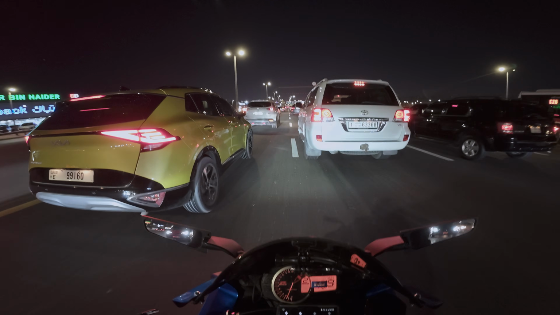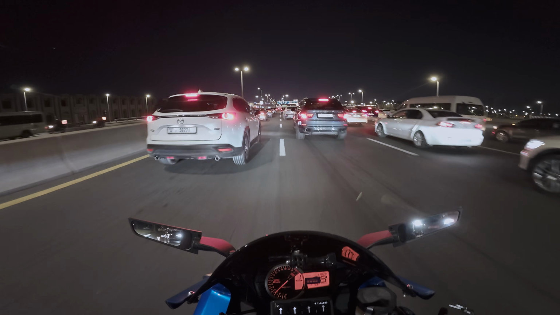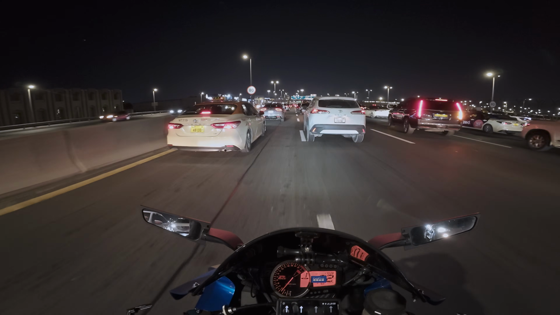With some people you have to be careful. Like you see this guy, he's moving towards the side of the lane.